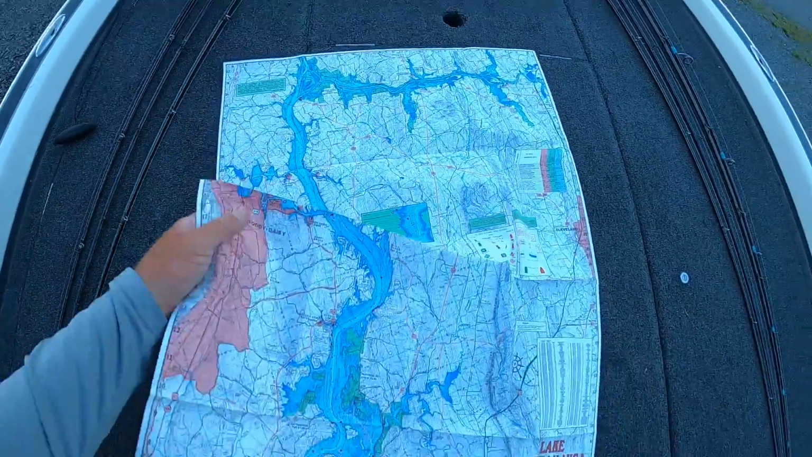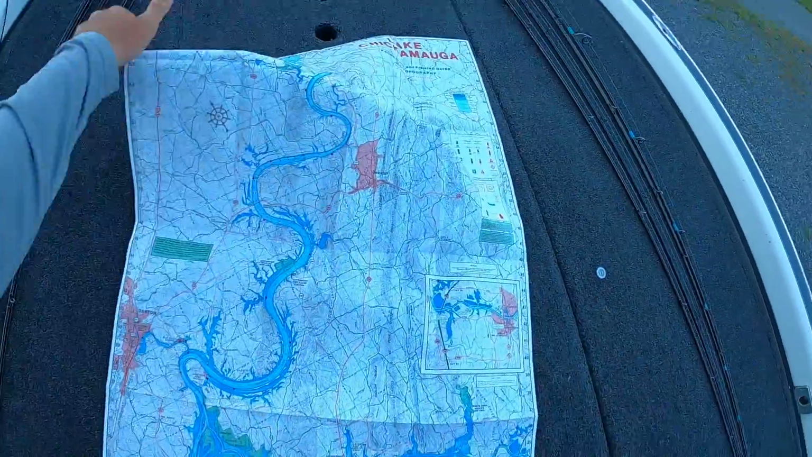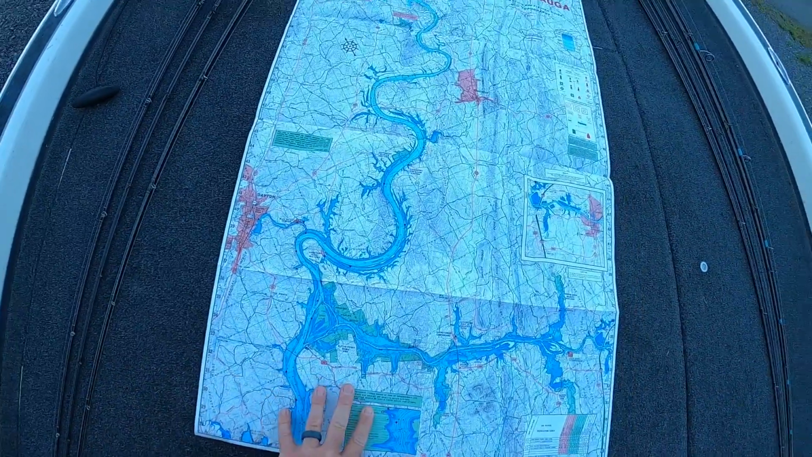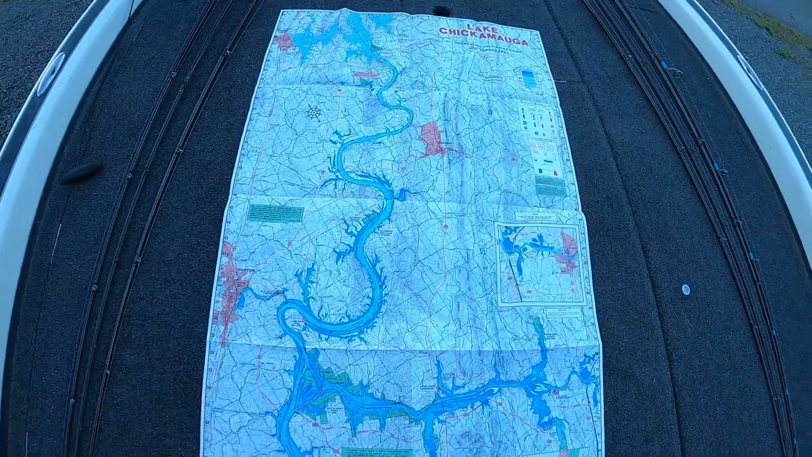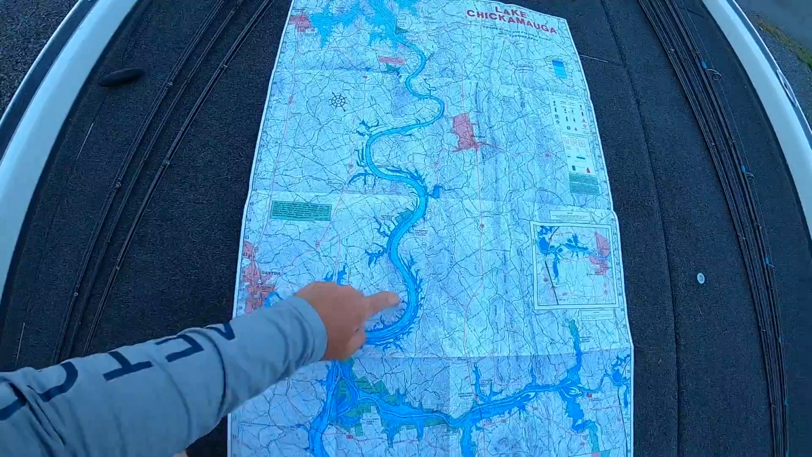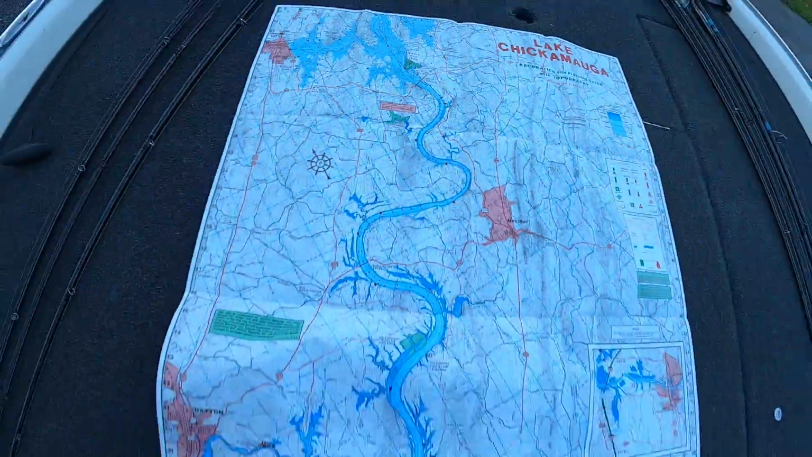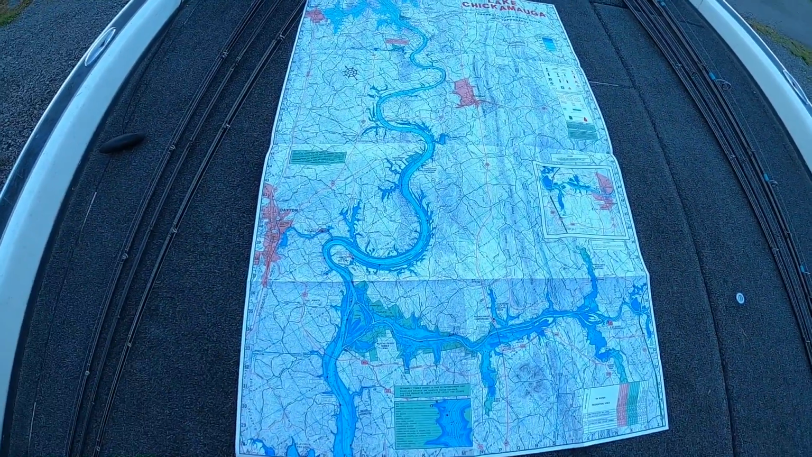Then let me flip it over and we'll line it back up. So here's the end of Mid Lake. Then above that, we have what we're going to call the rivers. This is just what I'm calling it. We got the Hiwassee, then we've got that upper Tennessee River, all the way up to the Watts Bar Dam. Four distinct regions in this lake.